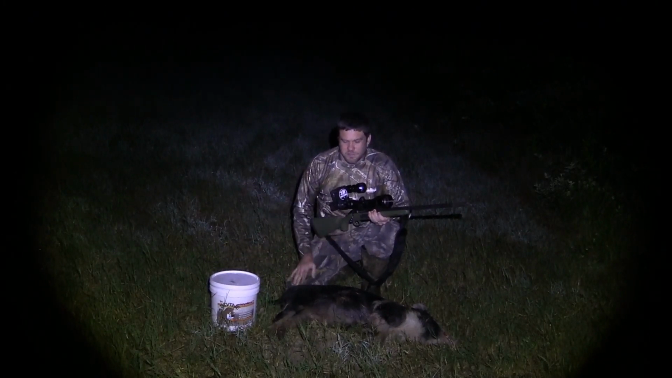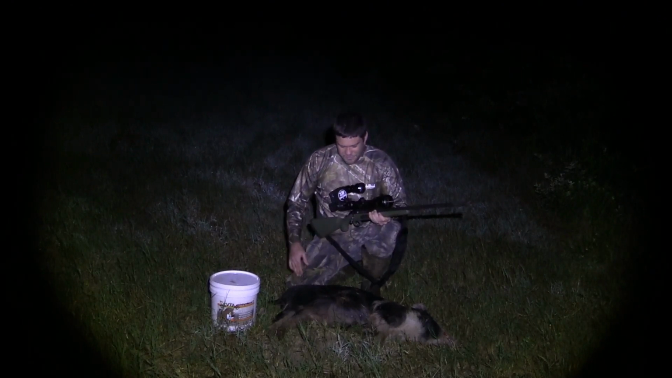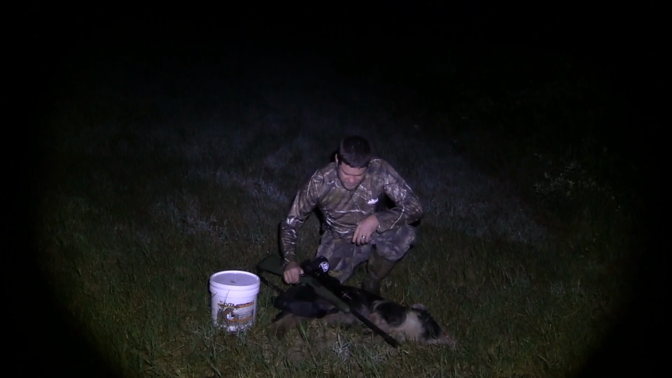And this hog, sure enough, I really wasn't expecting to come out to the Divine Swine. I just put it out a few hours ago. And sure enough, this hog came right out, right where the Divine Swine was, and went to munching on it. It was kind of walking away from me, so I had to take the shot as soon as it turned broadside. But like I said, I got it done with the 3D night vision slip-on unit. I'm going to take a look at this hog real quick.